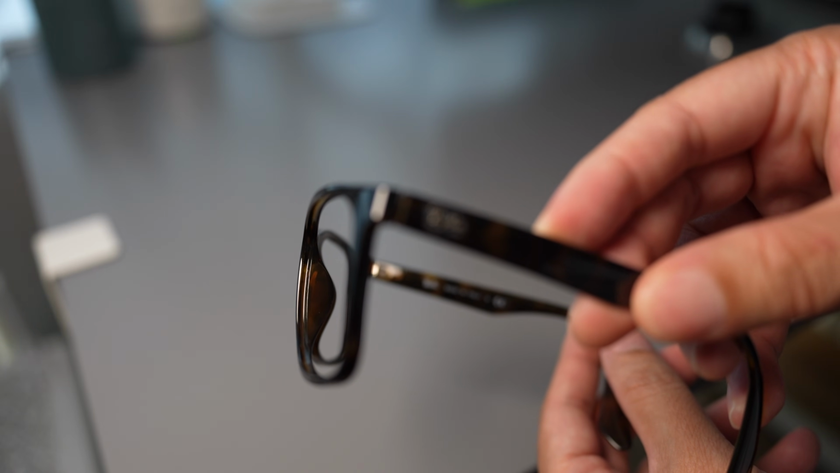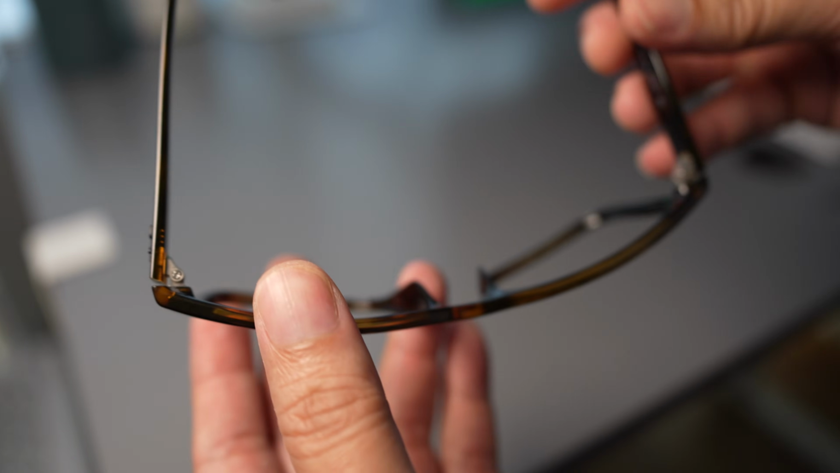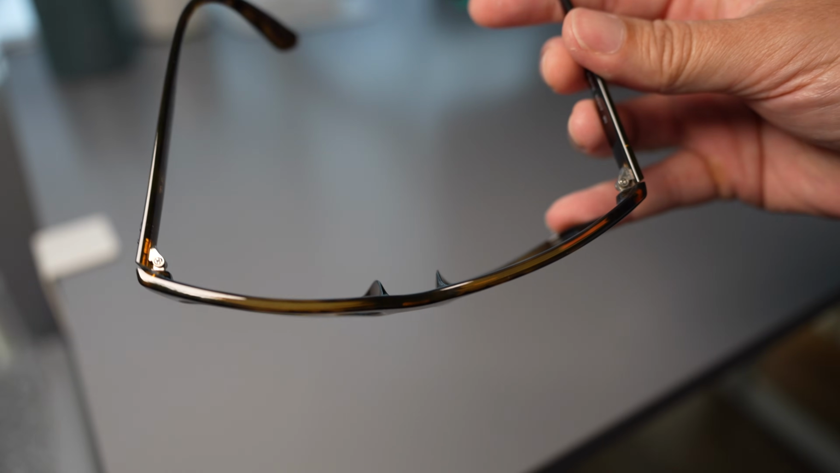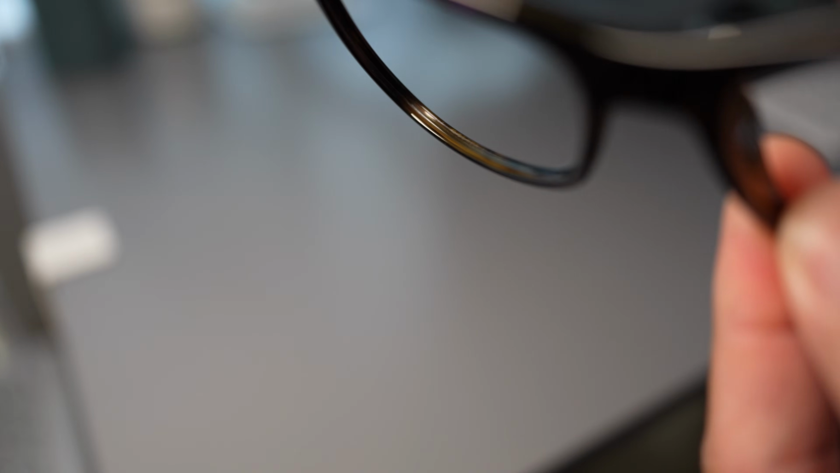The frame's geometry is pretty tricky to reverse. It's full of complex curves across all three planes. This frame is made entirely from acetal, no steel wire reinforcement at all.